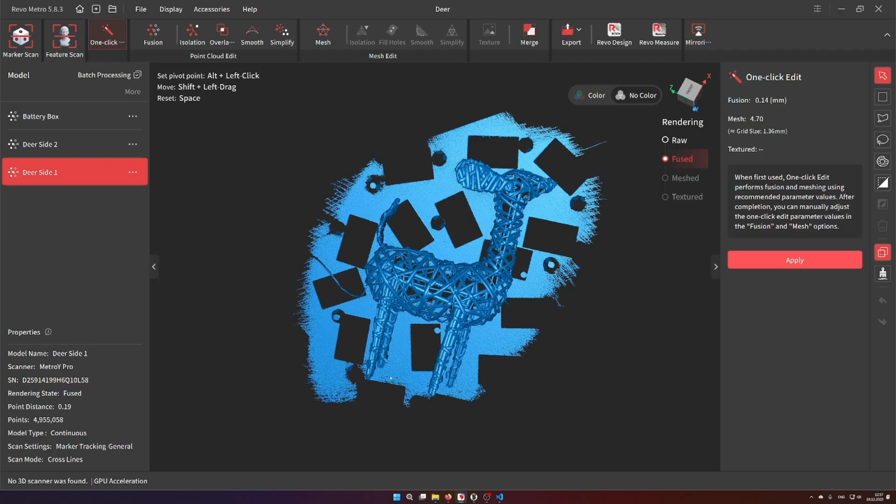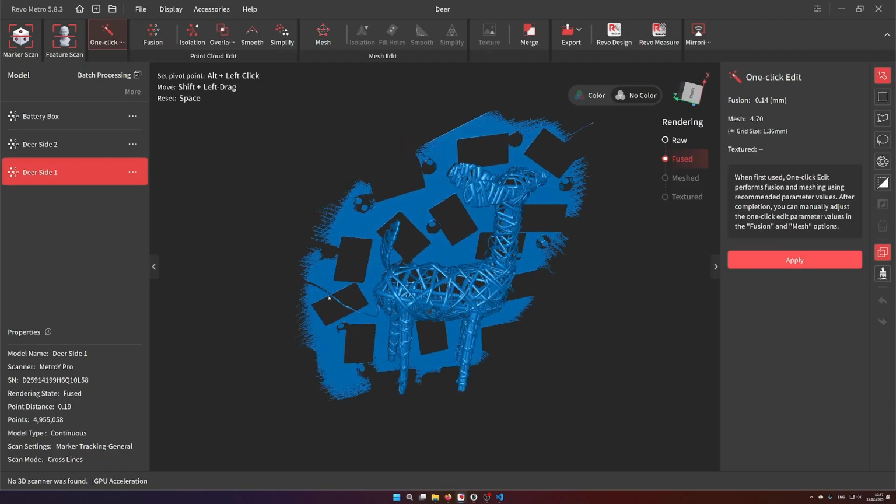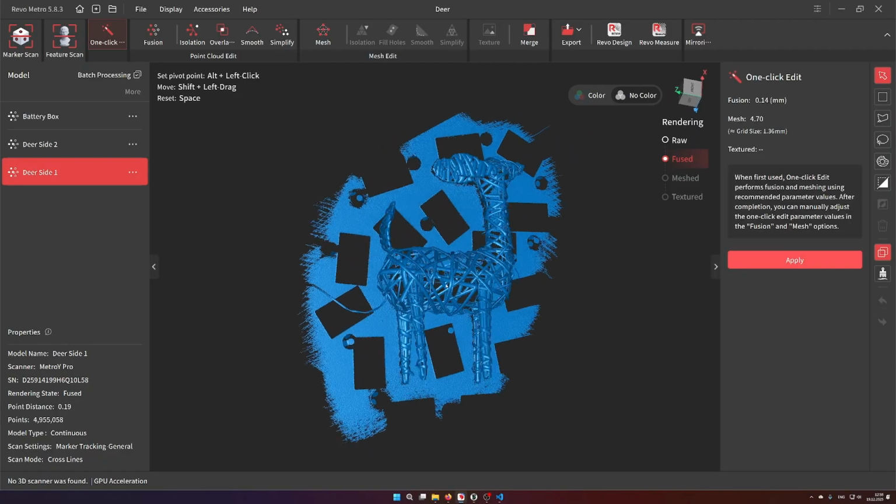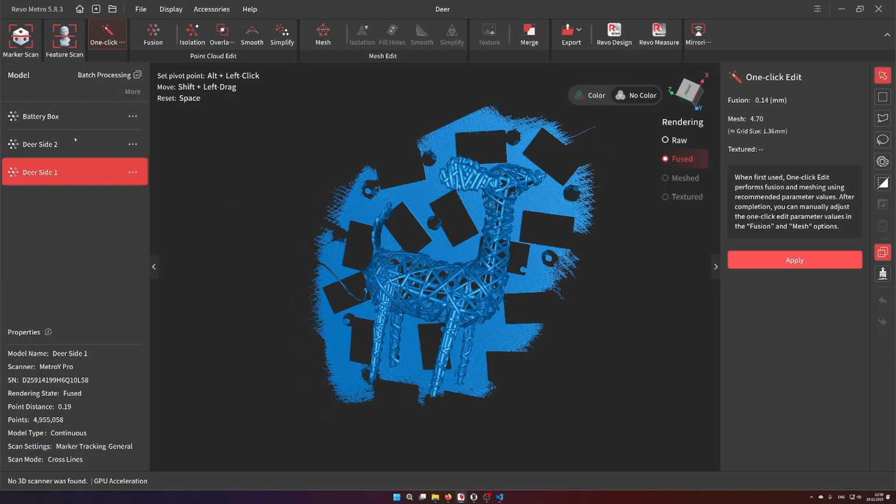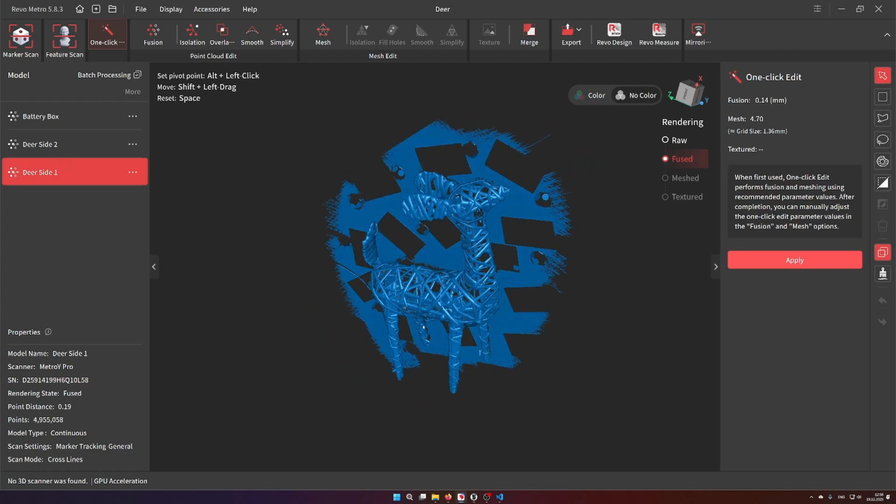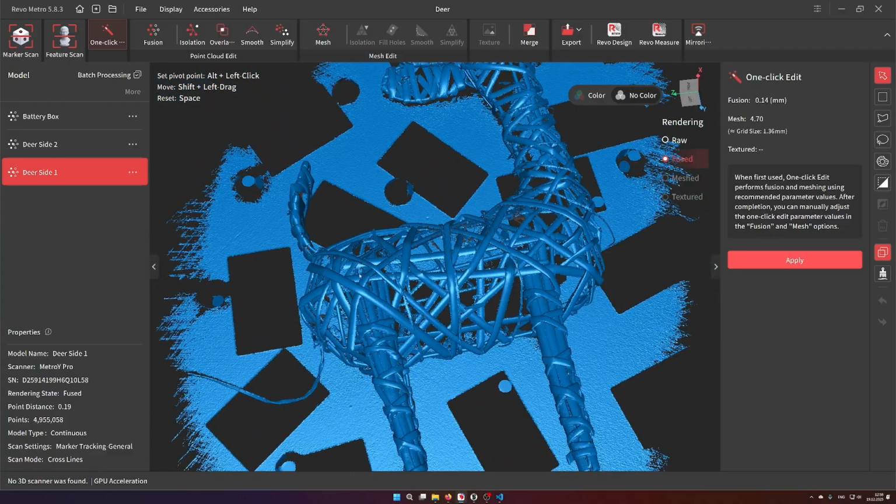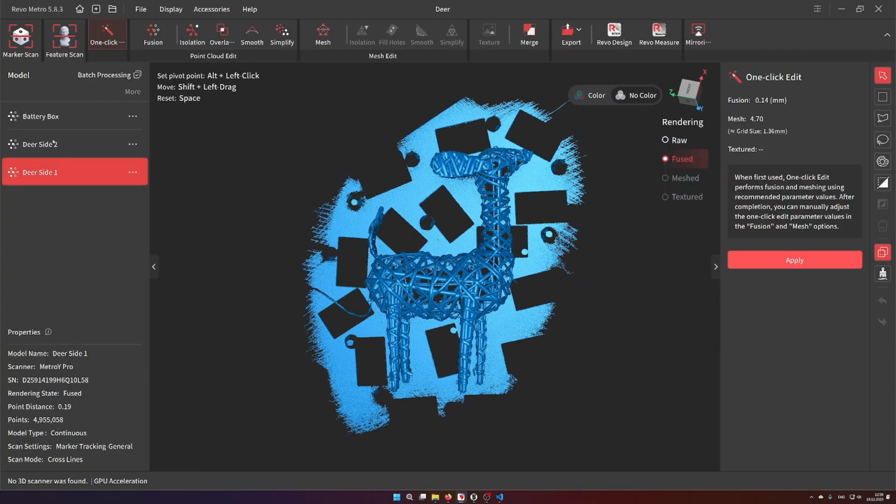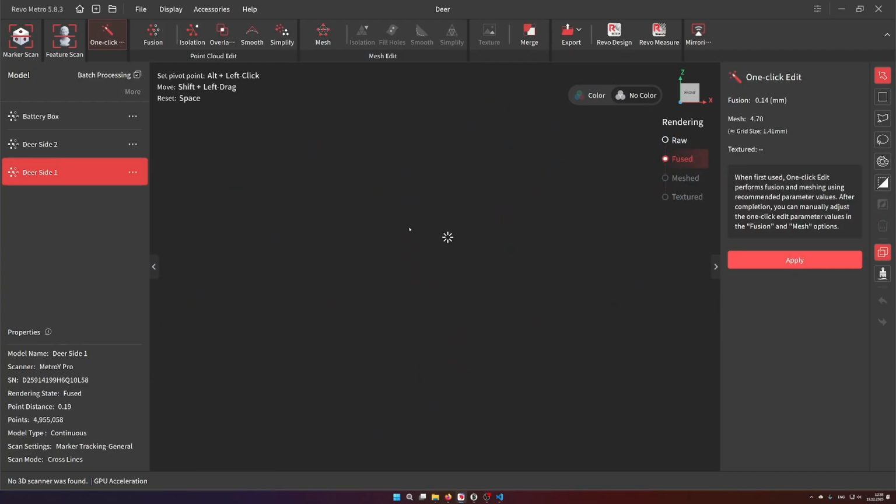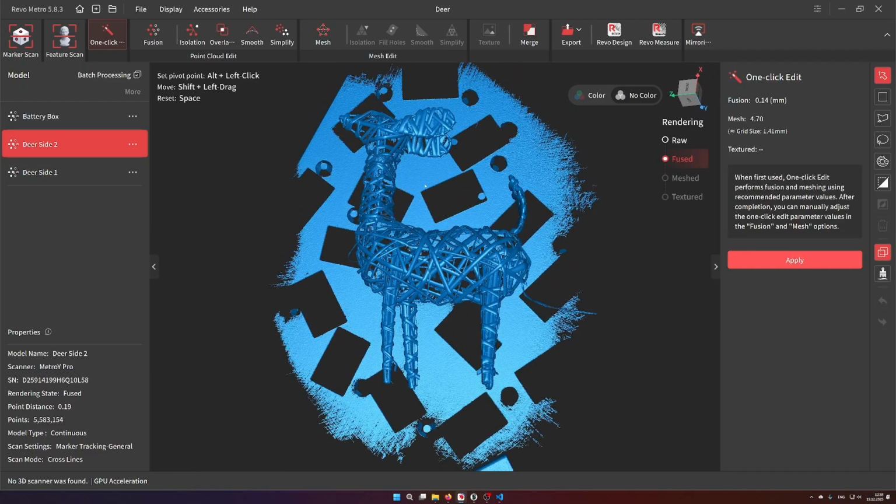I scanned a festive Christmas ornament for the current Christmas themed scanning performance of Revopoint, or scanning competition, I would call it. Yeah, it's like a wooden deer with nice lights on it. I did 2 scans of it, so like side 1 and side 2. The scanning was done in a very simple fashion.